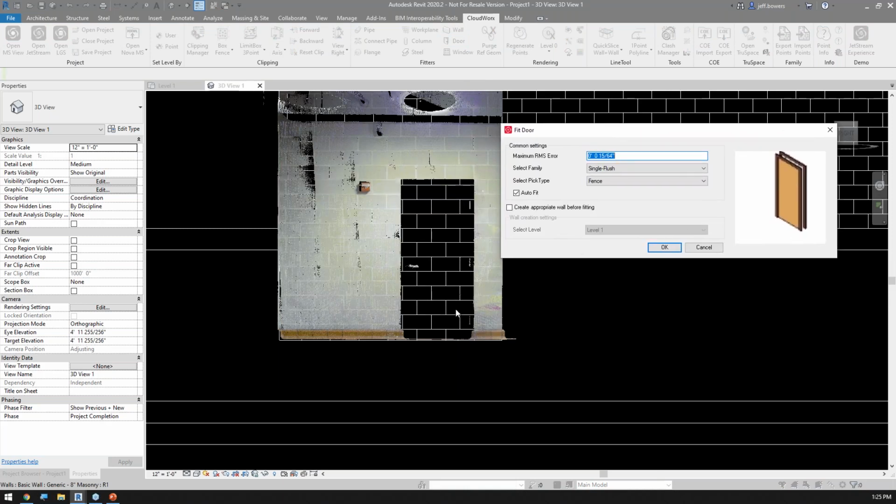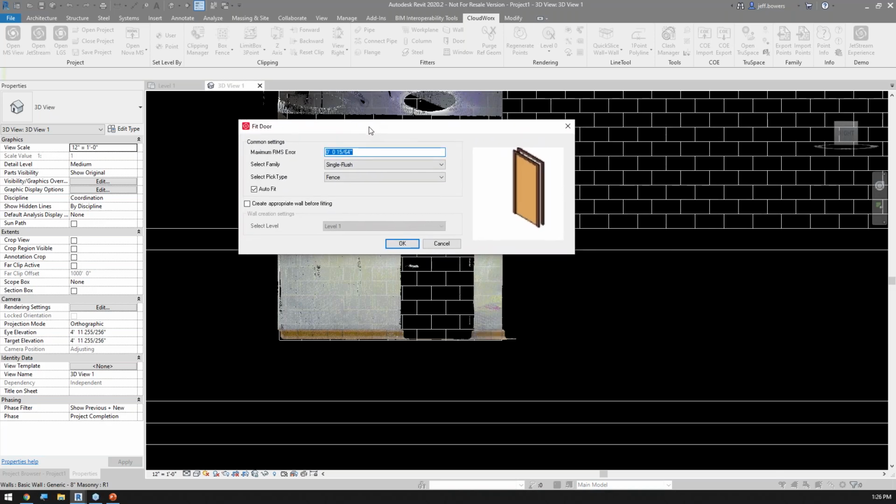Now, this has a window view in it. I don't particularly have that door built, but for now, let's just say I want to put in a standard door. All right. So what I'm going to do is say, yep, this is what I want. I am going to choose fence. I just feel like I get a better selection out of it. So I'm going to hit fence. I'm going to hit OK.